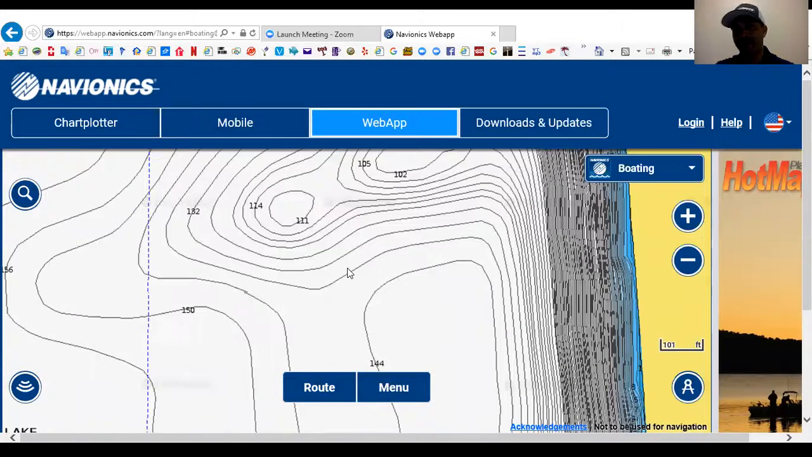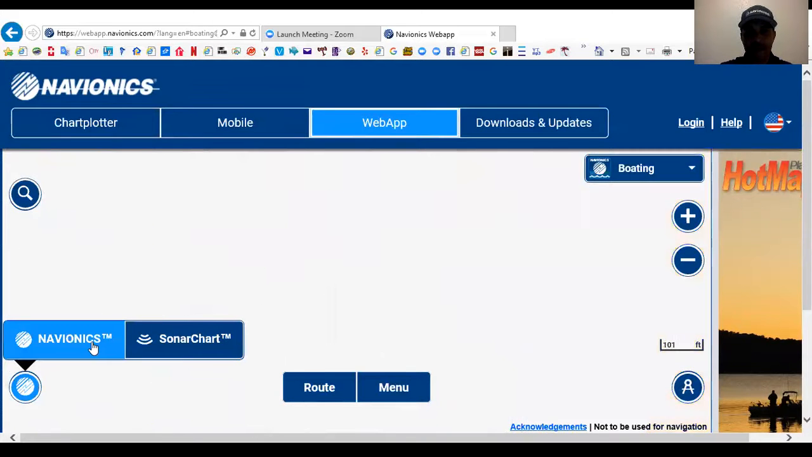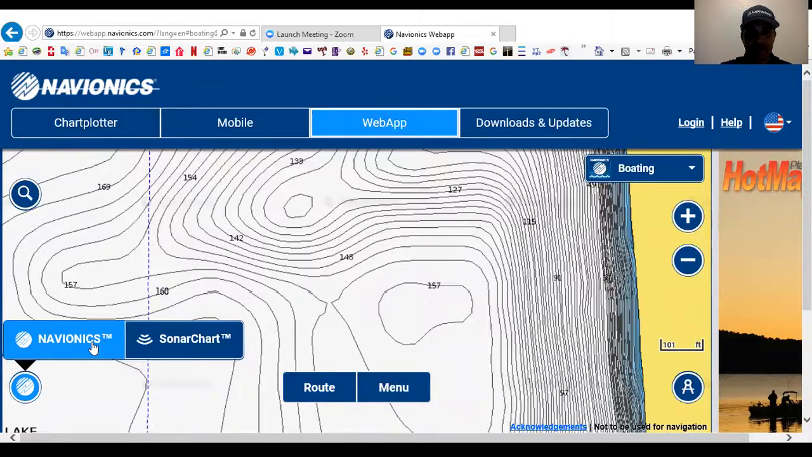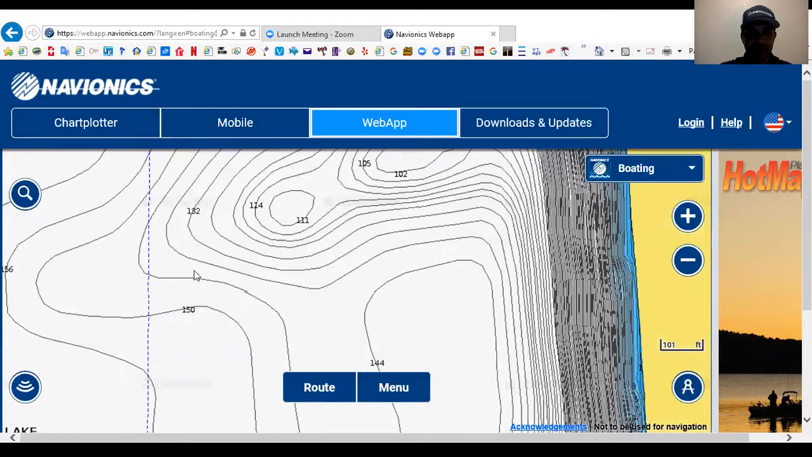You can find this data and start doing your research for free at Navionics.com by clicking on the web app. I also give you the SonarCharts, which is our most detailed version of the map, and the regular map. You can see the difference right there. This is the Navionics regular map. This is the SonarCharts map, which is typically more data.